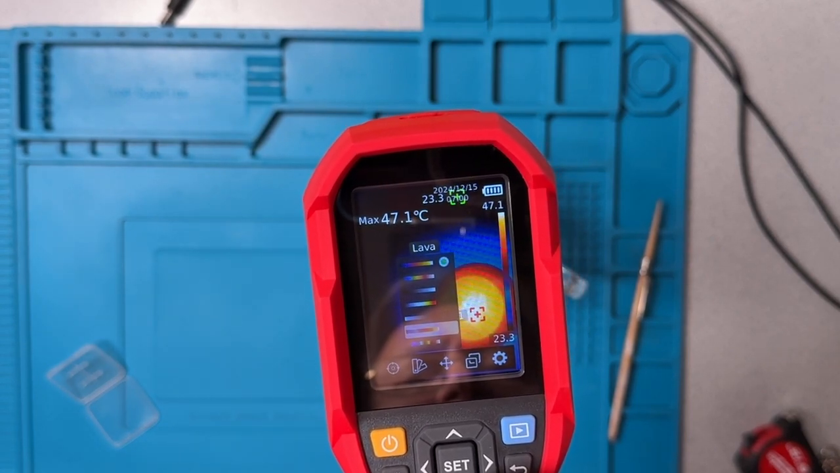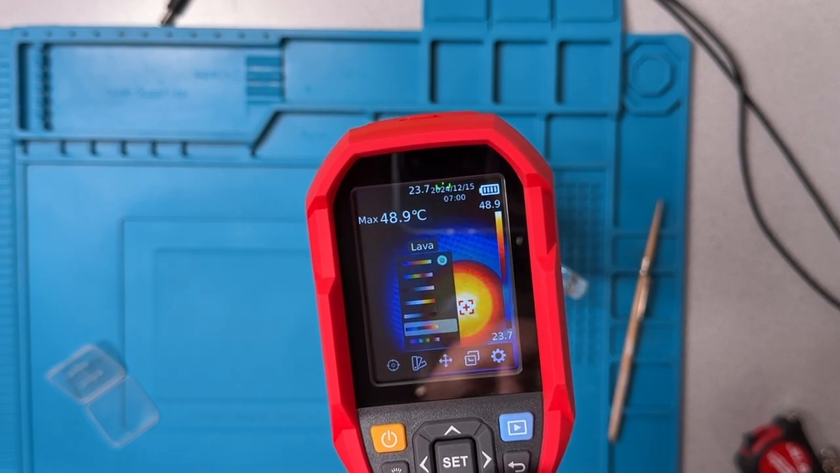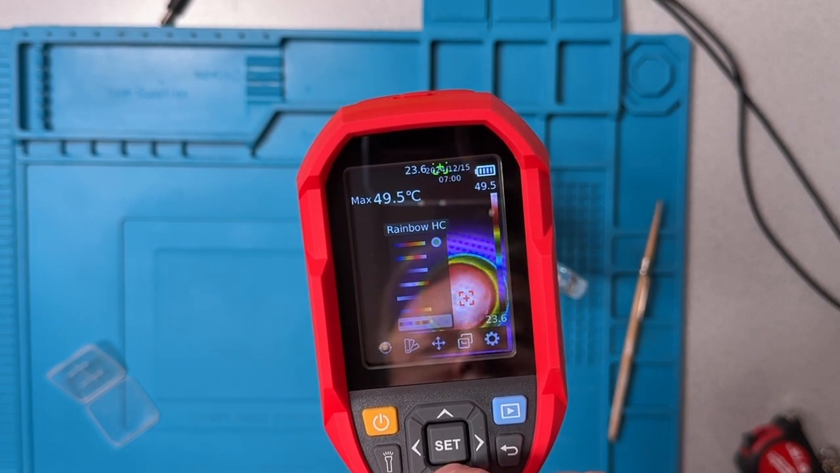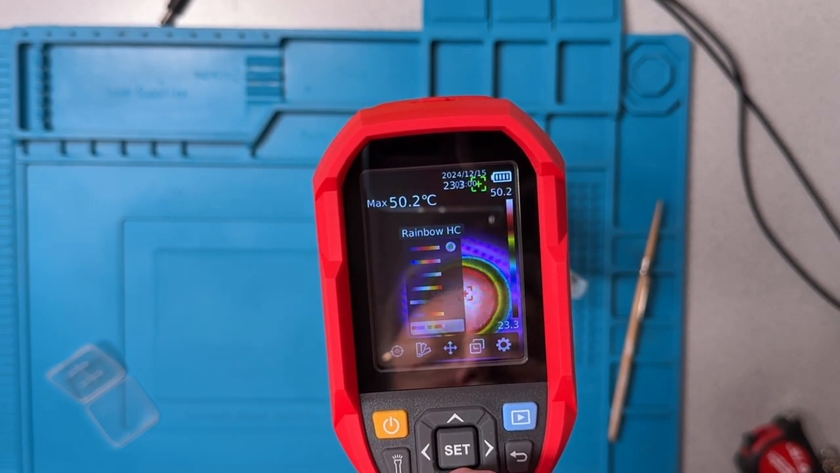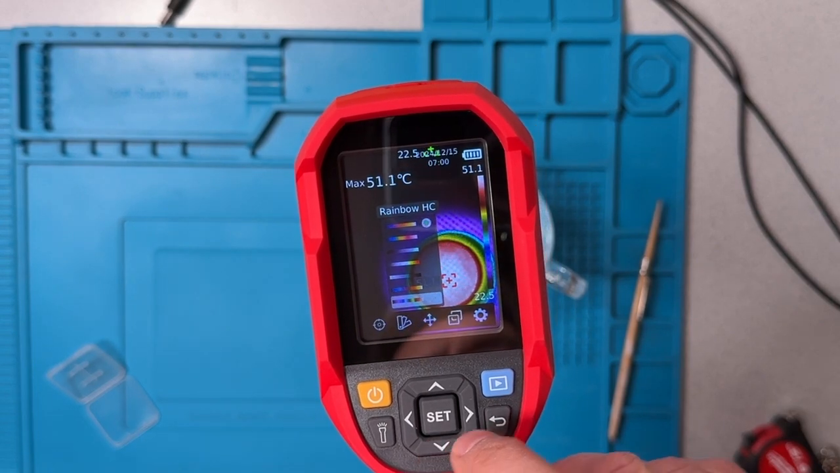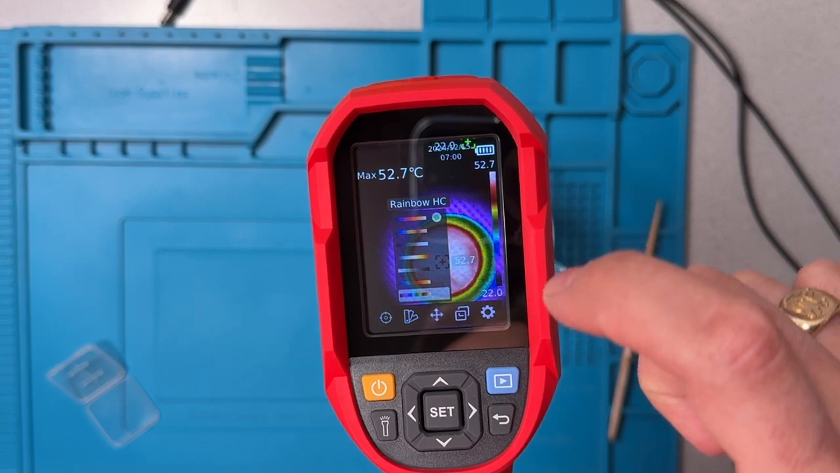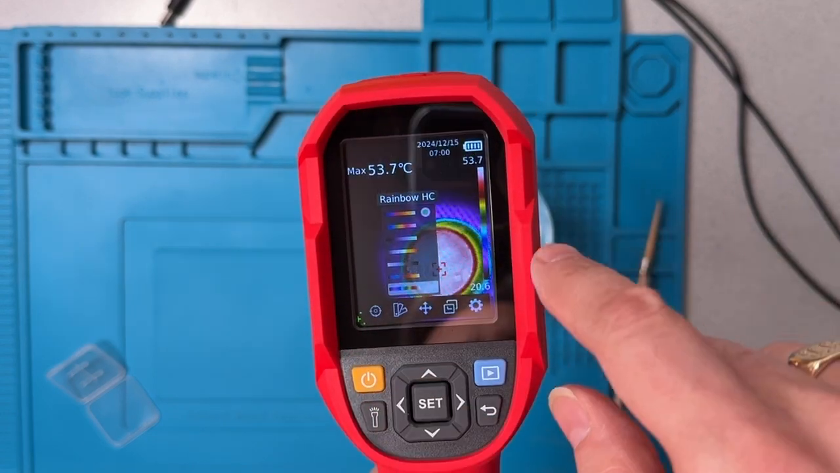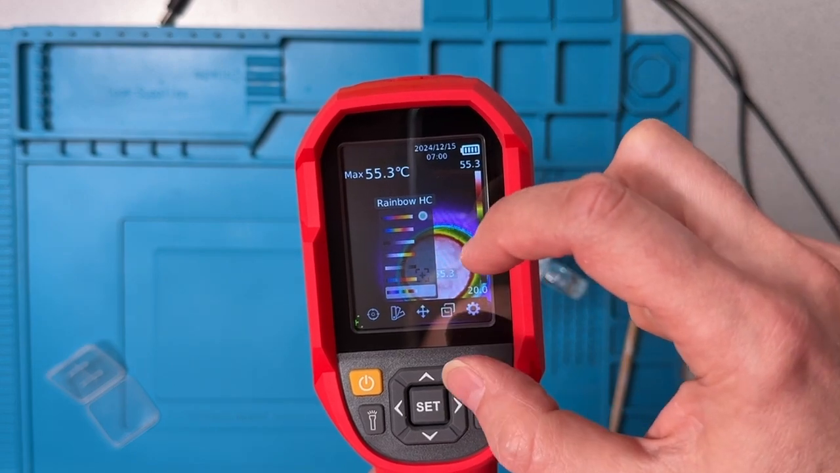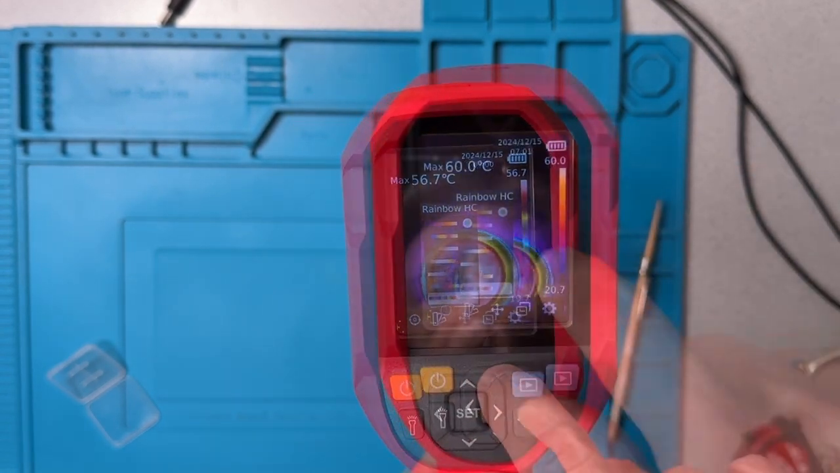That's very similar to iron, but just a little bit different. It drops off the colors so the cooler areas appear black. And then something that's called rainbow probably is used to generate more contrast banding between different temperature areas. So you get more definite edges between the different temperature zones, so you can see zones with similar temperatures.